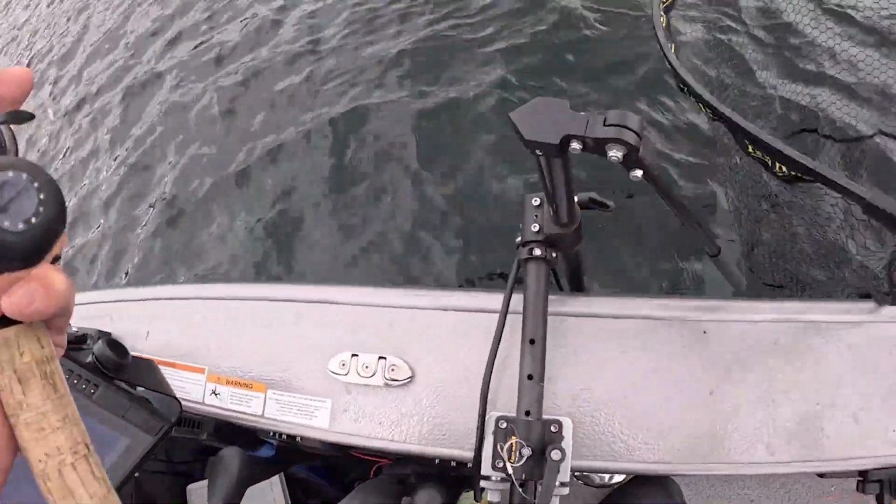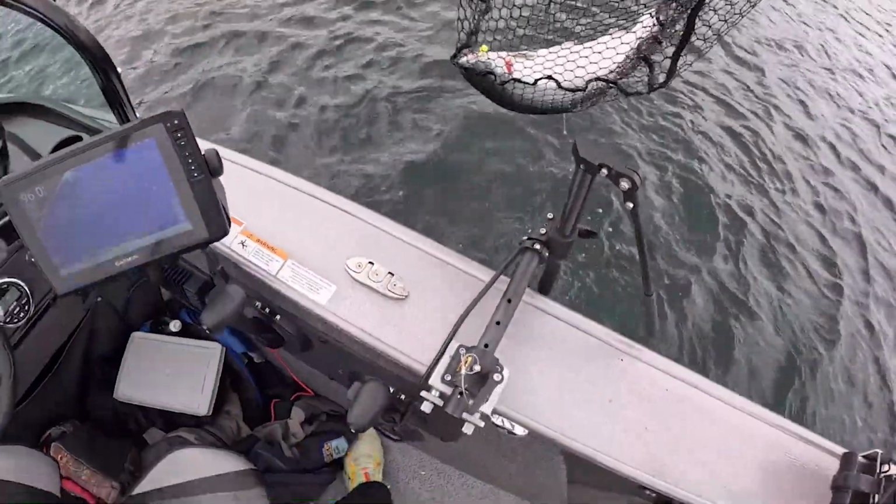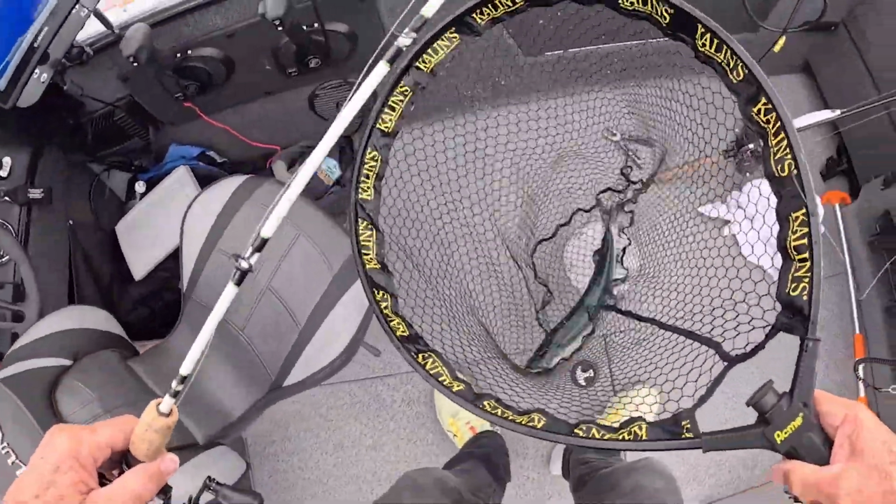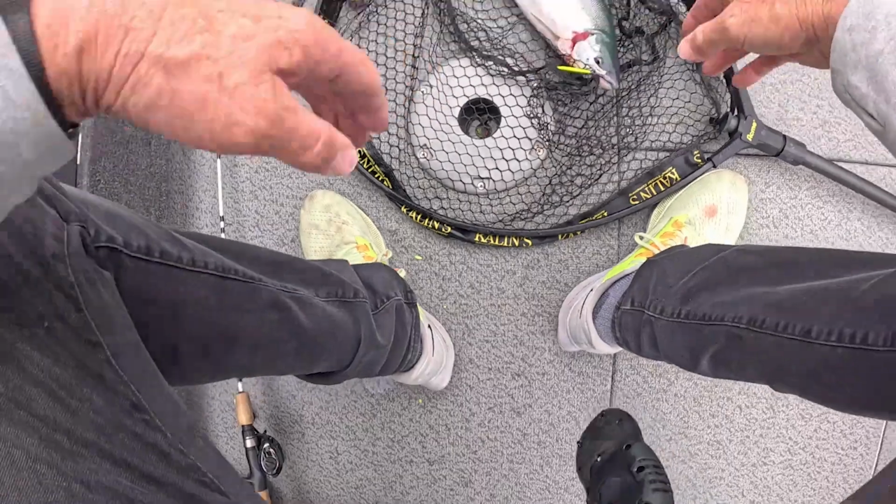Oh my goodness, look at that kokanee. Big kokanee. Oh, what a dandy. Now see, that is what I would call a rogue kokanee right there. What a gorgeous fish. I'm telling you, that is as good a fish as you can catch in this lake. What a beautiful, beautiful kokanee.